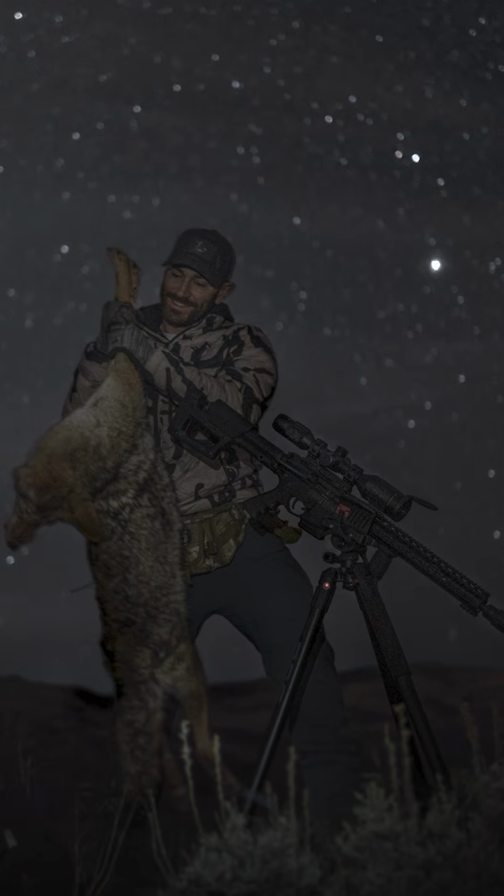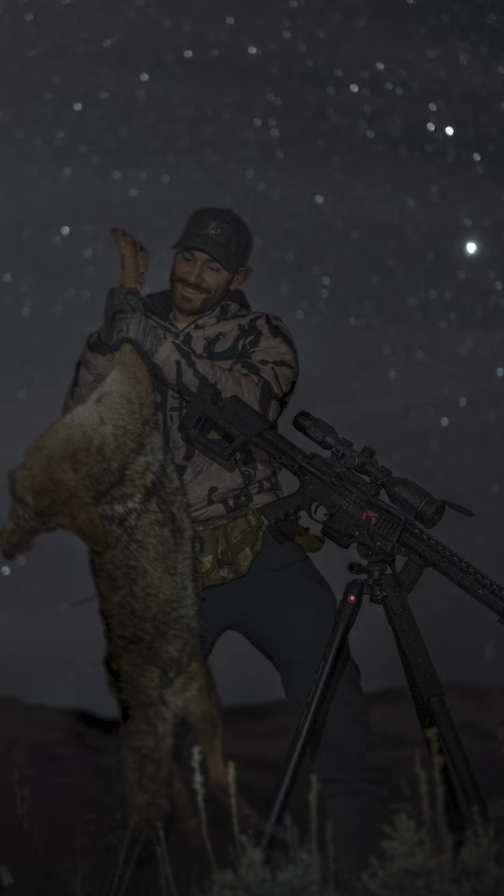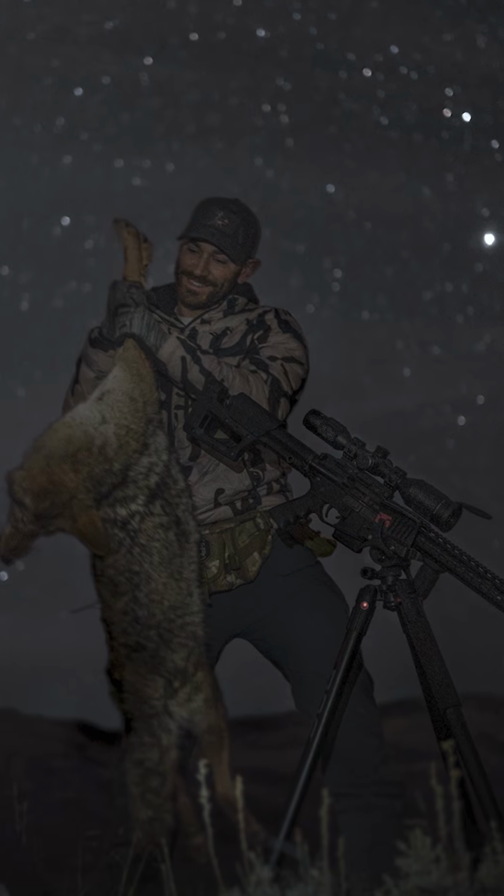Overall, I would definitely recommend this thermal optic to anyone who is comfortable with firearms, looking to dominate the night and become a more successful pelt harvester or bacon eater.